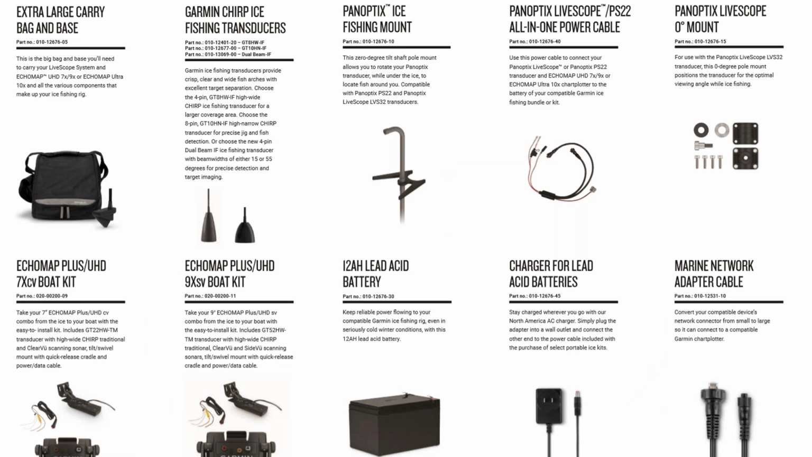A couple other things before we end this. Accessories, tons of accessories. This is only a few of the accessories I wanted to list here. You can buy the bag, transducers, the ice fishing mount right here. One quick thing I do want to point out, Danny was talking about going from the winter to the summer months, putting it on your boat.